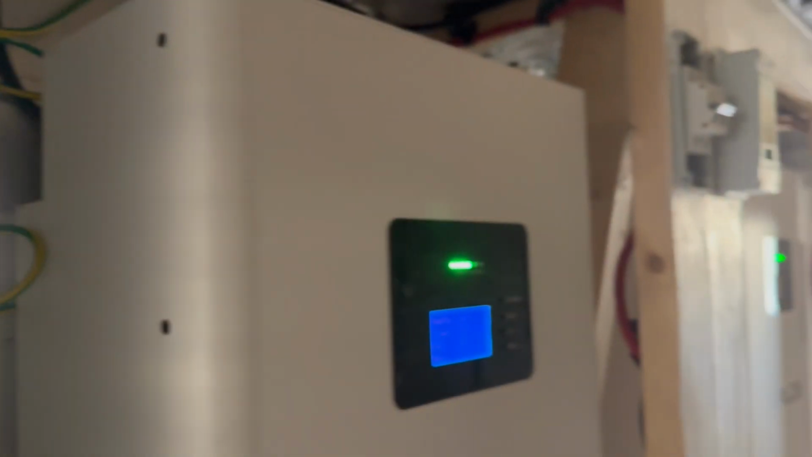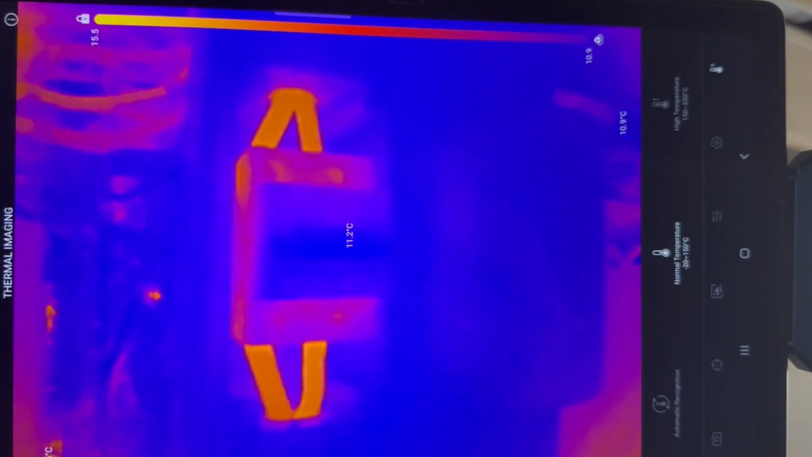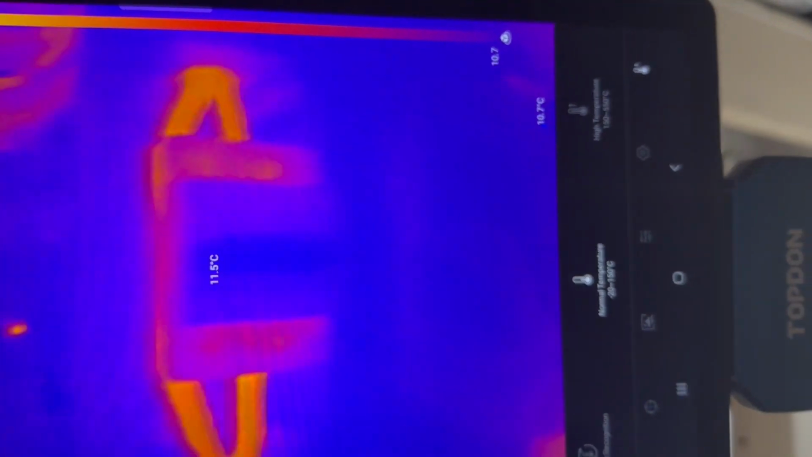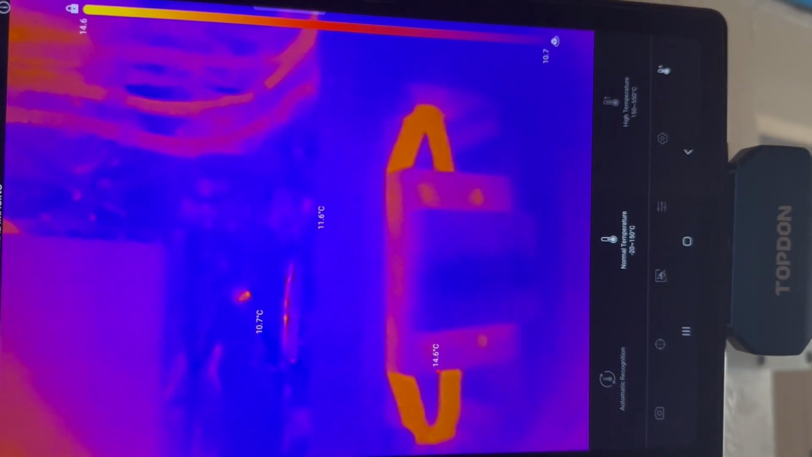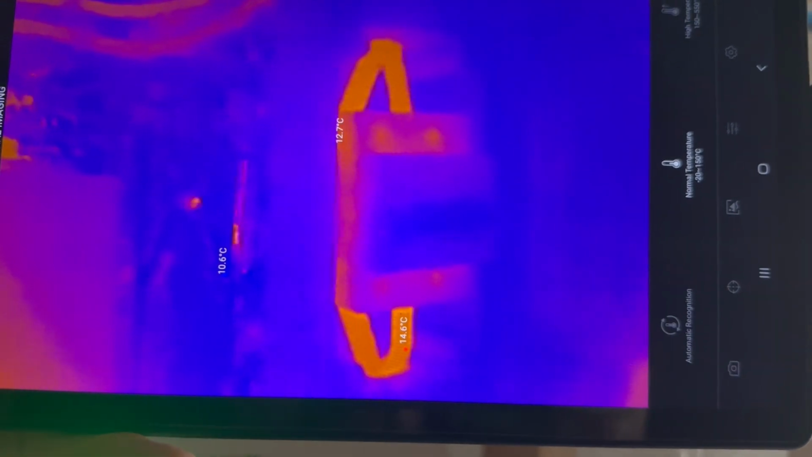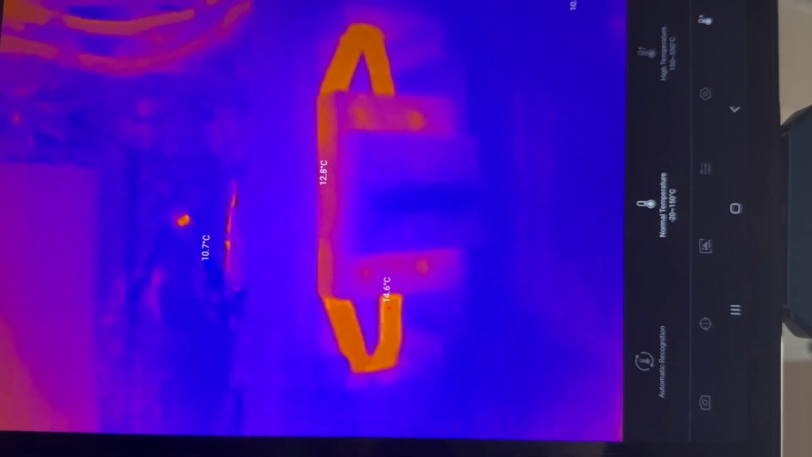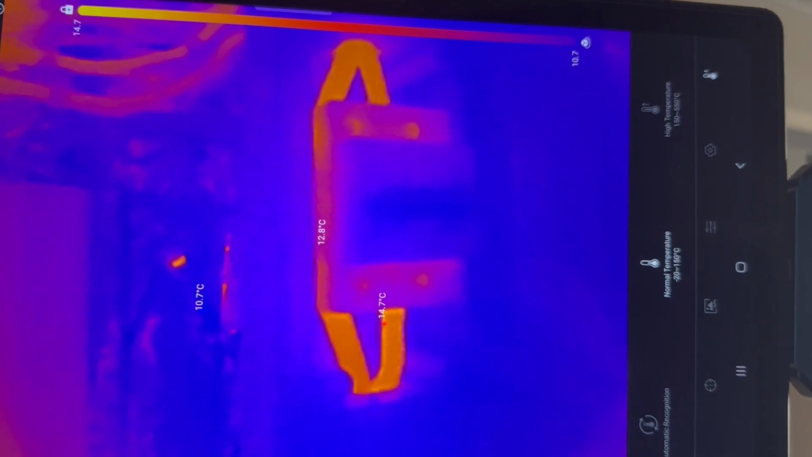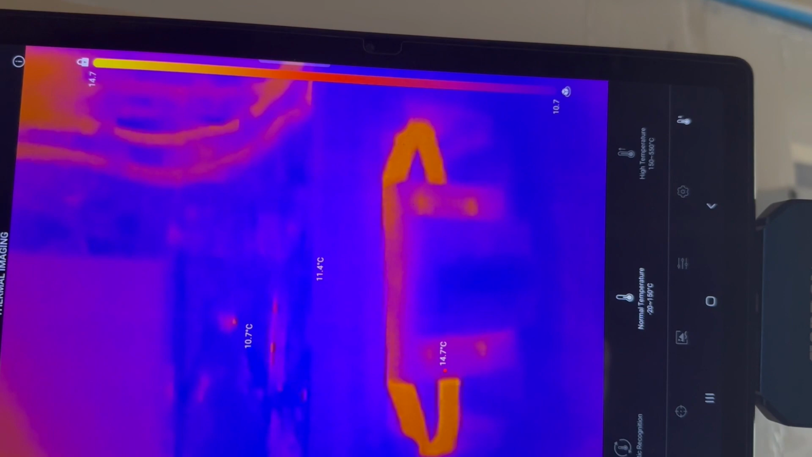All right, so let's see what we can see. Let's go thermal. All right, so that's breaker 1 there, as you can see. And the thermal is picking up less than 15 degrees. I don't think there's any hotter spots around. No. So that draw has been at least 15 minutes anyway, that high draw. I've turned on the oven as well as leaving the immersion on, or the water heater. So that's as hot as they're getting.